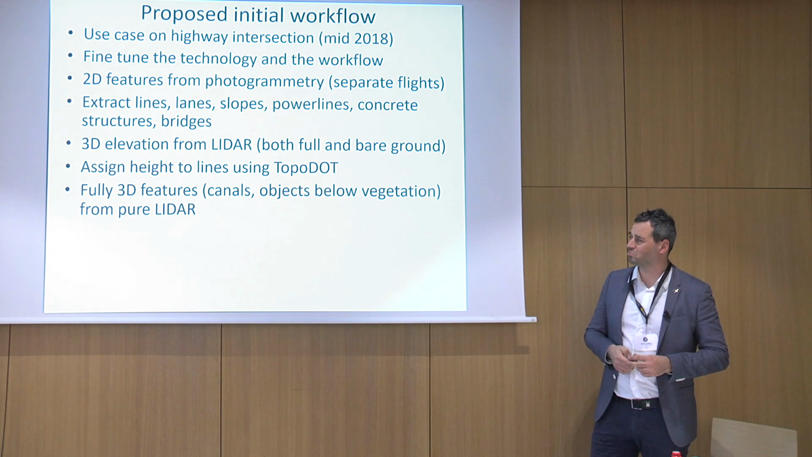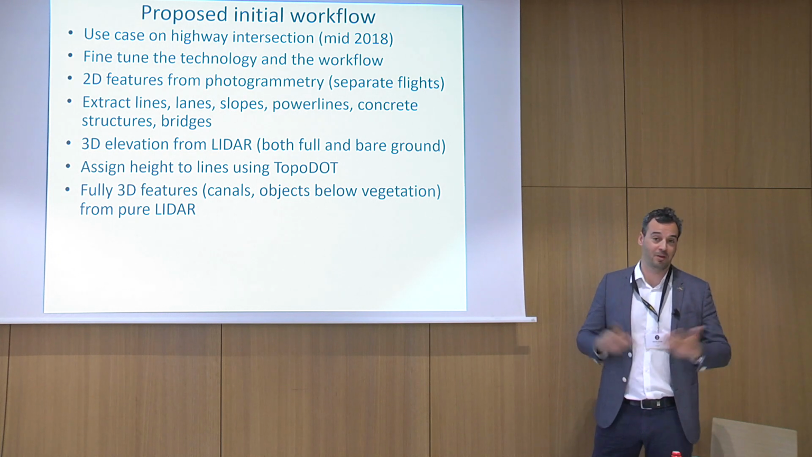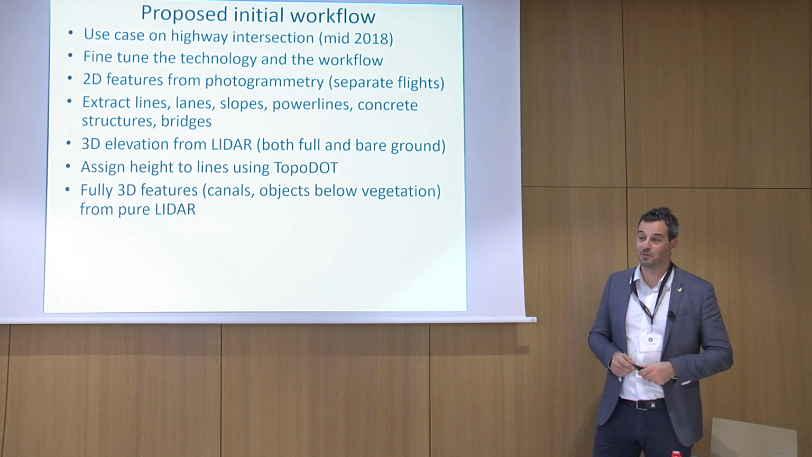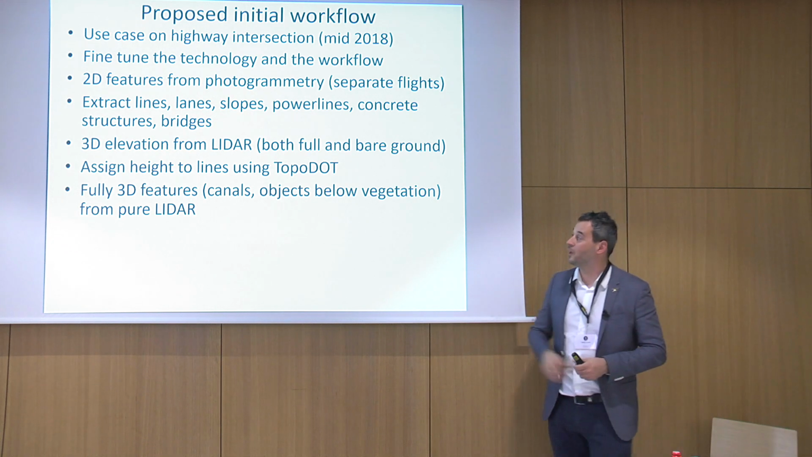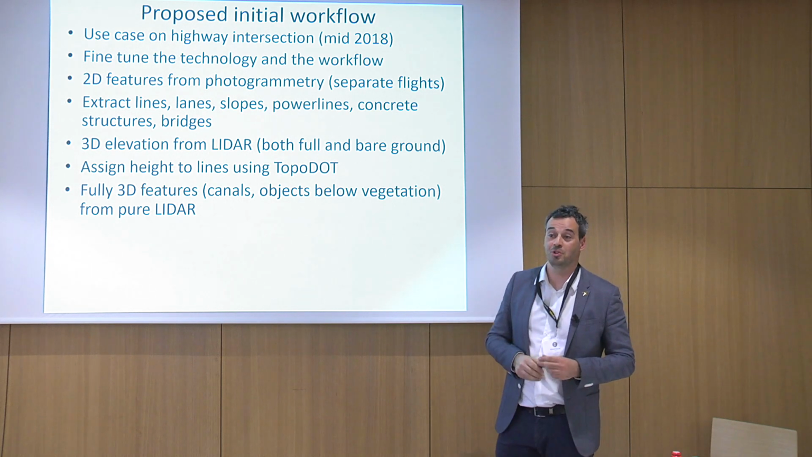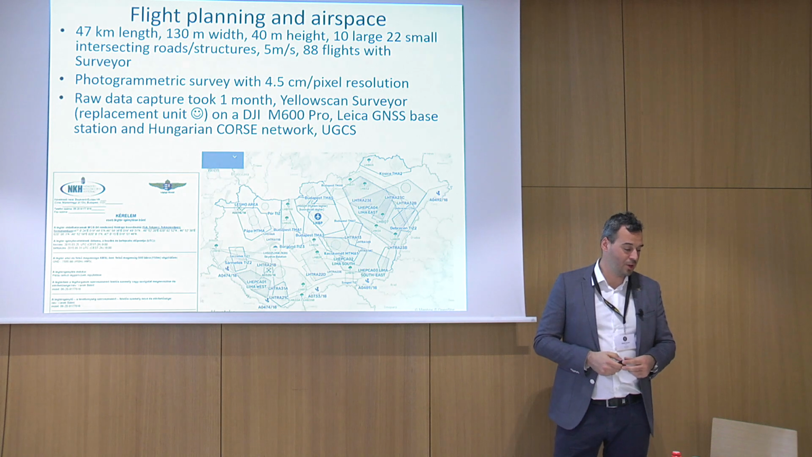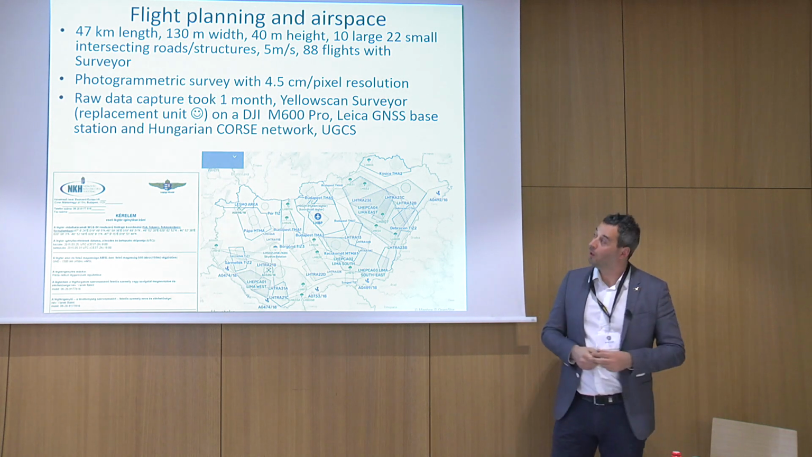And we initially knew that, of course, there are going to be certain features which are not really visible from the photogrammetric survey. There are going to be canals and objects below vegetation, which we have to process purely from LiDAR. So that was the initial workflow that we set up.